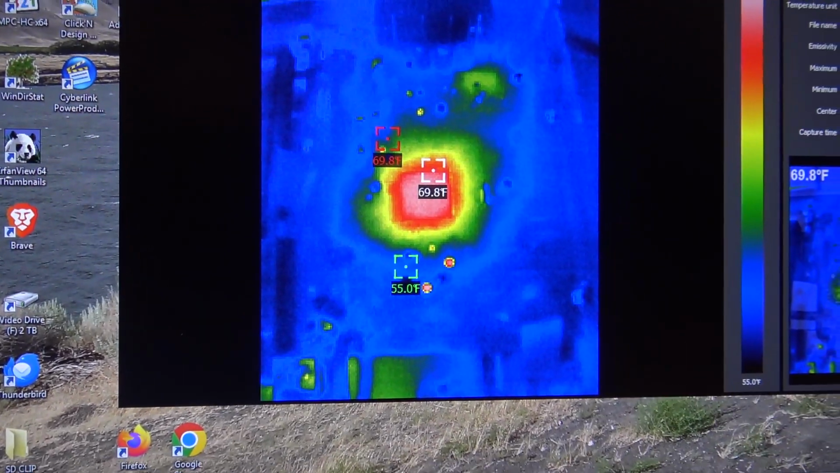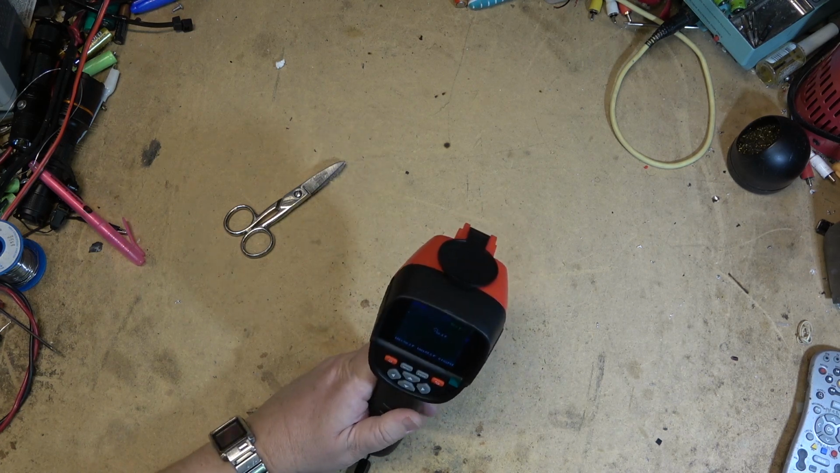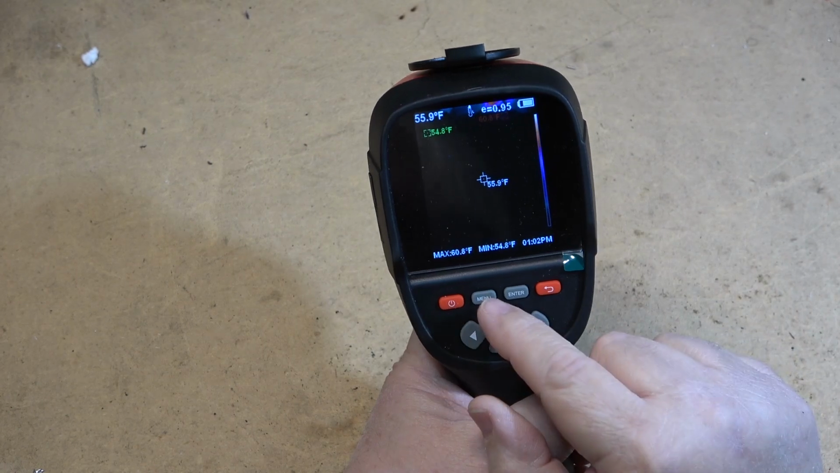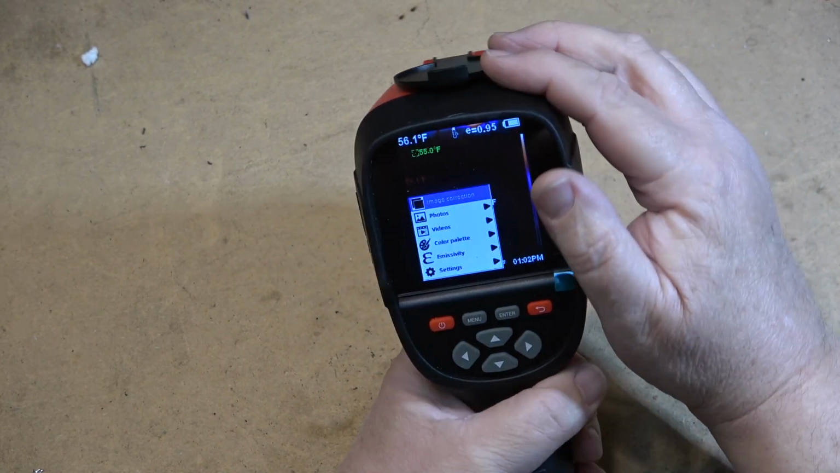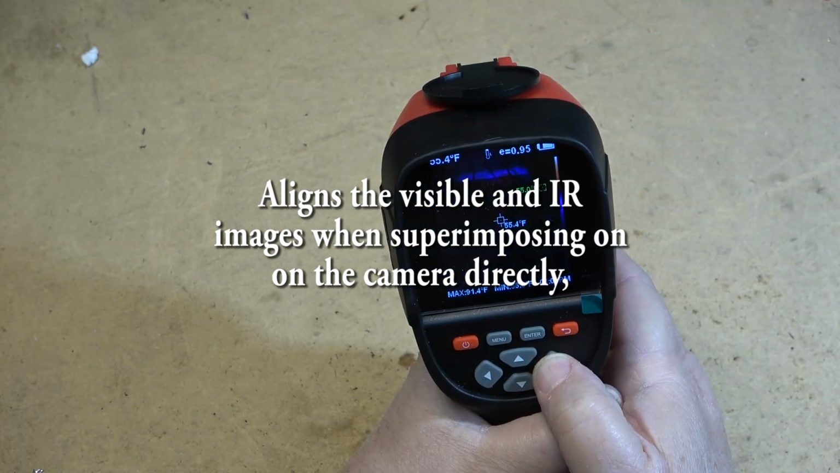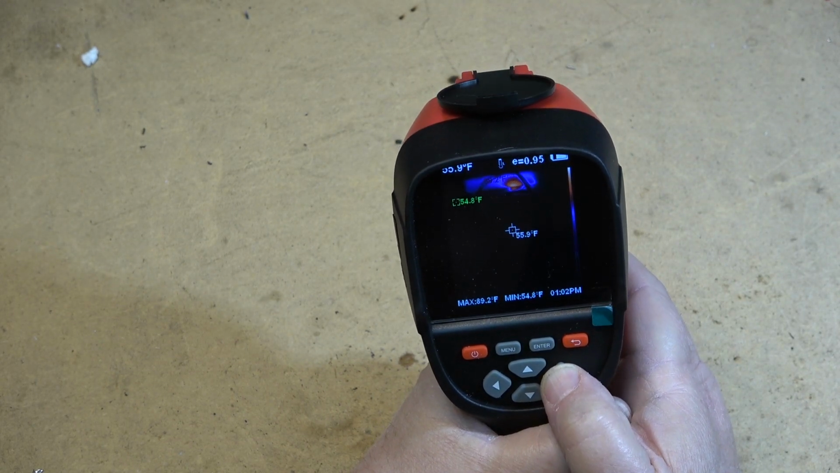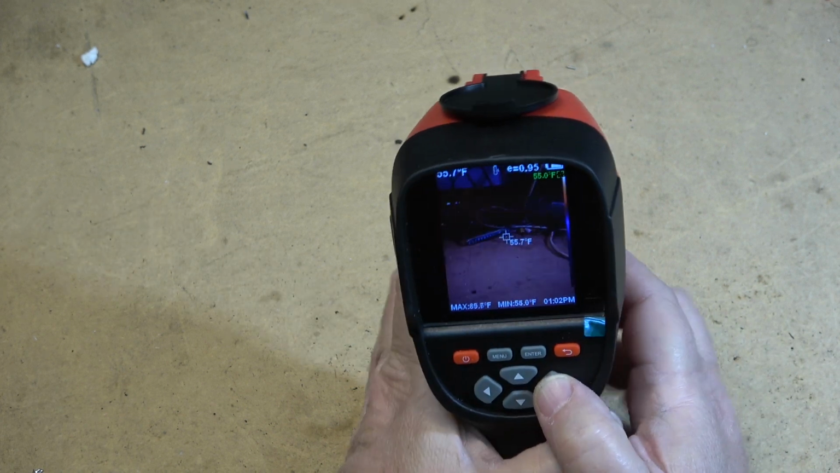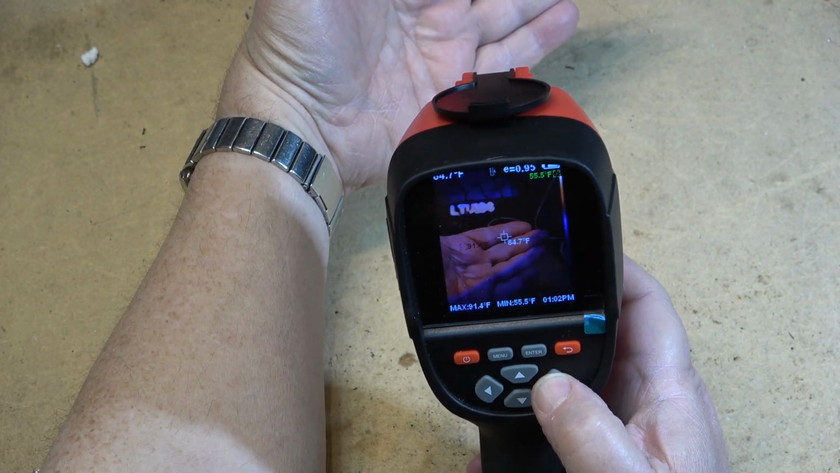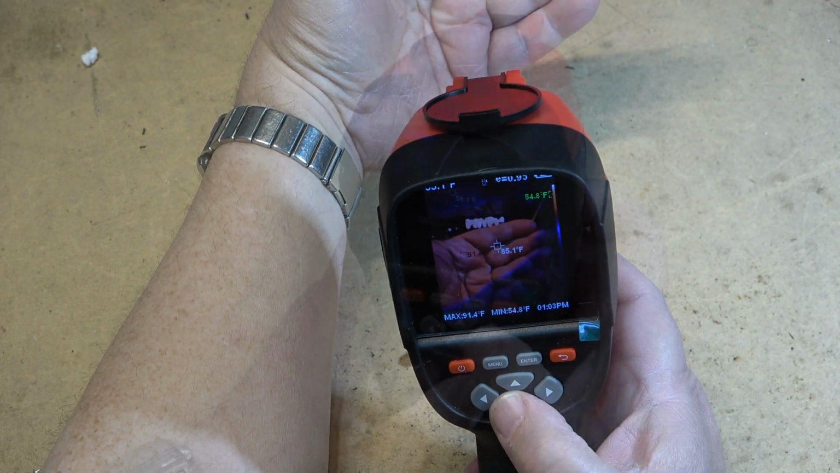Let's go through some of the settings before I take it out and do some pictures. Let's go through some of the settings here on the display. So if we press the menu key, we have image correction. I haven't even looked at what that is yet. Here's where I can superimpose right there. I can do that right now. So I can see the regular camera, the visible camera on the screen here, and I can superimpose the other camera on top of it.